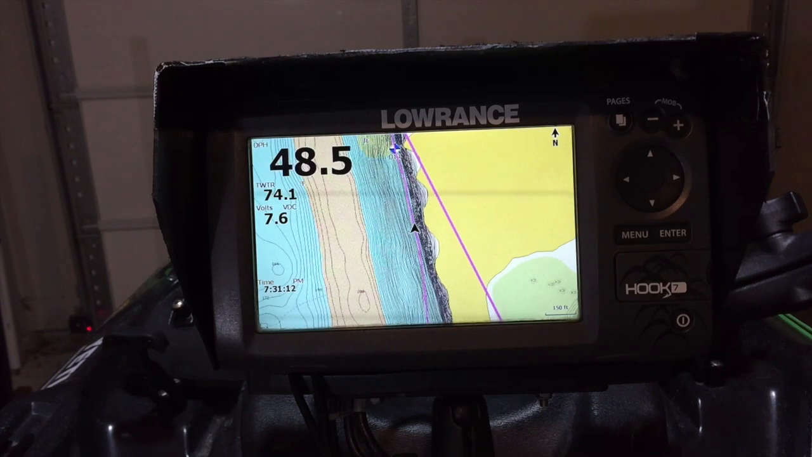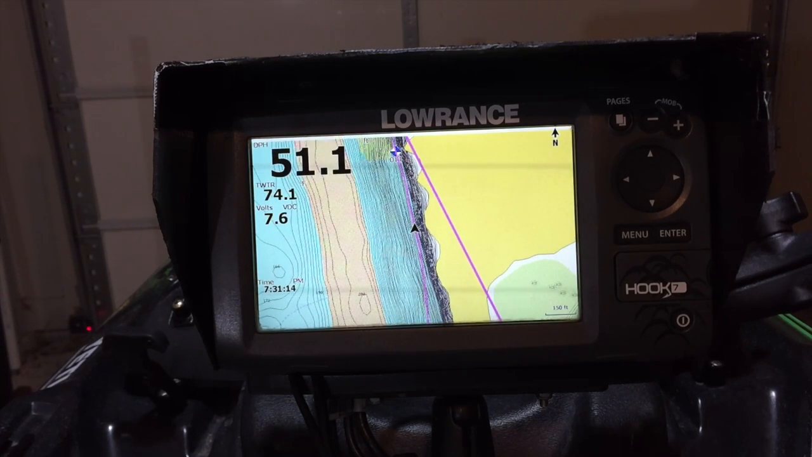Alright guys, so that's just a little bit of the common functions used on the mapping on the Lowrance Hook 7.